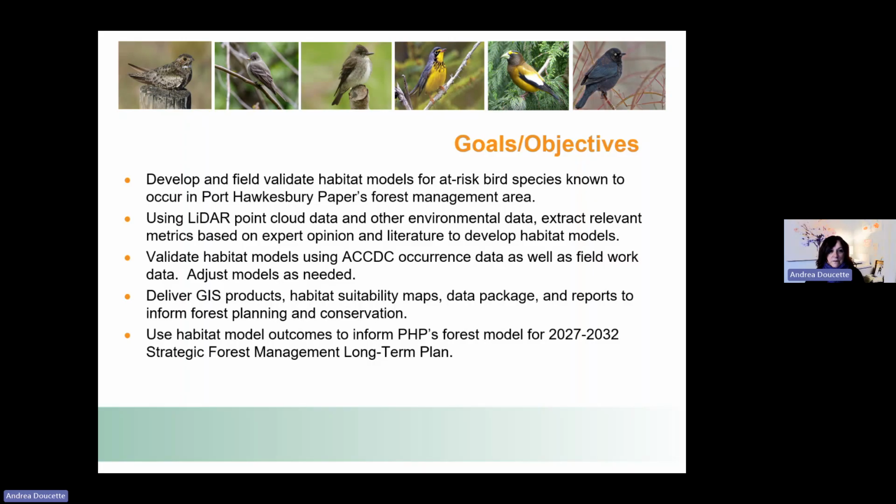We validated the habitat models using occurrence data from the Atlantic Canada Conservation Data Center. Don't know if all the folks on here have heard of that organization, but they're kind of like a data warehouse center for the Maritimes, or maybe Atlantic Canada, for any wildlife data that people are collecting out in the field, whether it's related to birds, lichens, mammals, coastal plain flora, a whole range of things.